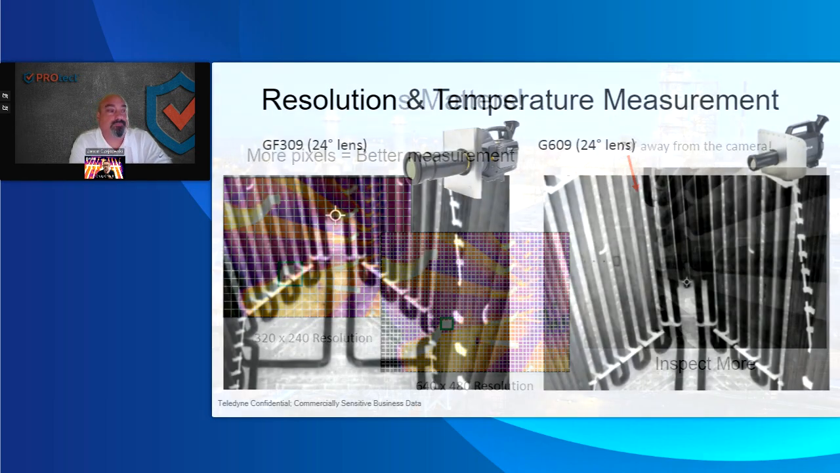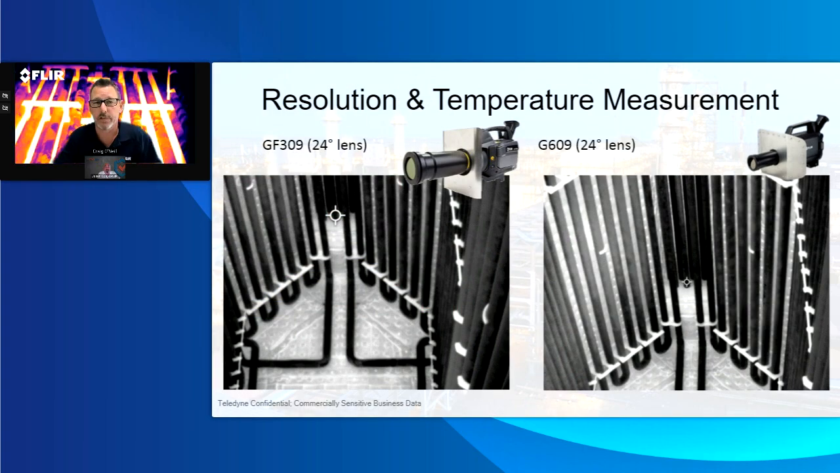Awesome, thanks. And then to show technically how it works, if you take some images, this is a 309 on the left and a 609 on the right.